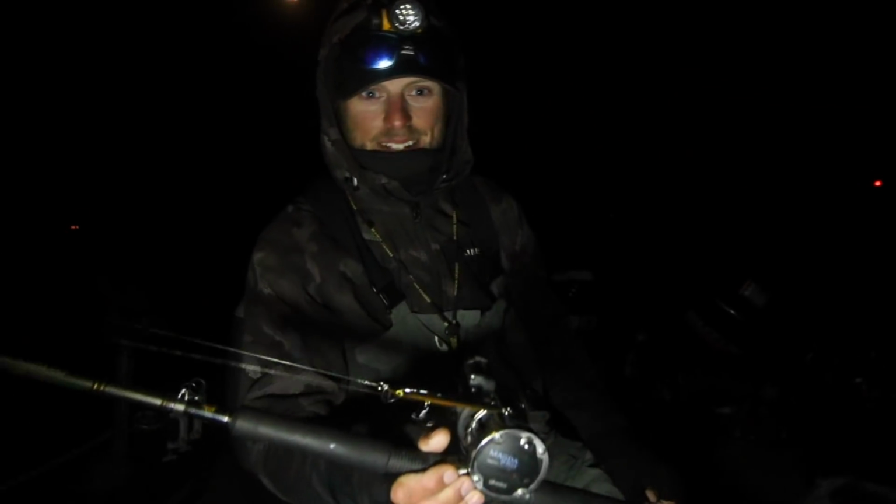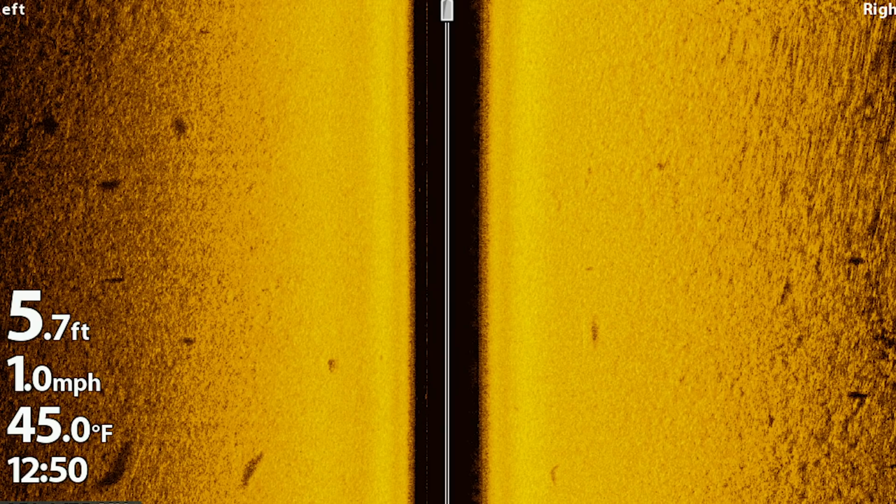I'm marking a pile more fish right here. I'll show you these ones on side imaging, and hopefully something bites. Stay tuned. Are you ready? Talk to me. You guys are hooked up again. It is a blast out here.